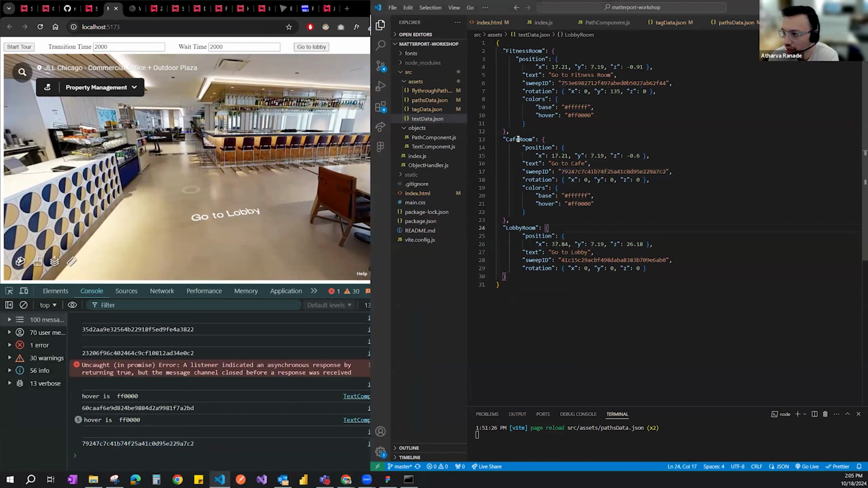So in the lobby, in the cafe room, when I say go to cafe, move me to this sweep. And then when I'm on that sweep, what's my rotation specifically to that sweep?